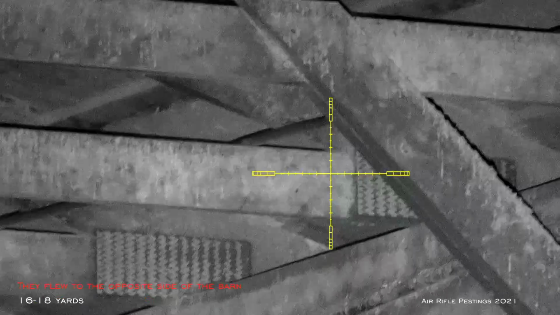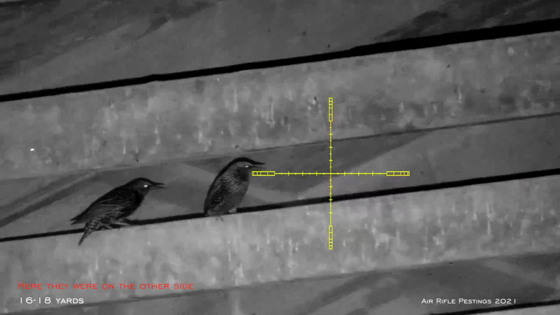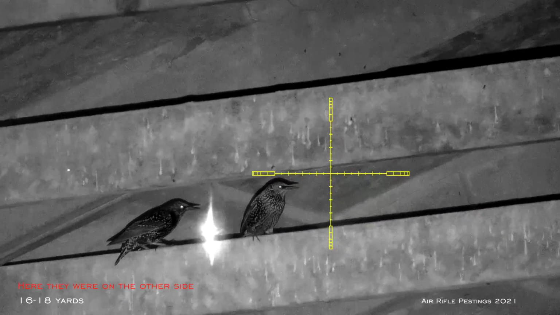So now they all flew off to the other side of the barn. So I'm just scanning and tracking them down. Here they are on the other side, and this guy's about 17 yards.